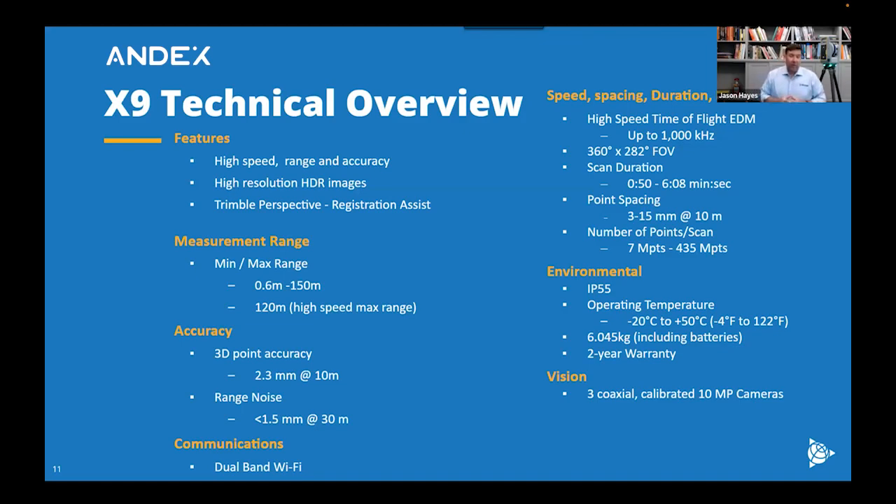Now, when we talk about communications, the instrument communicates via Wi-Fi. We've got a dual band Wi-Fi. You can run at 2.4 gigahertz or 5 gigahertz. I'll usually recommend using the 5 gigahertz, as it's a very fast transmission. It keeps the data going to your tablet in time that it'll transfer. You can see the registration and the visualization before the images are being captured. So you're ready to move to the next station as soon as those images are done.